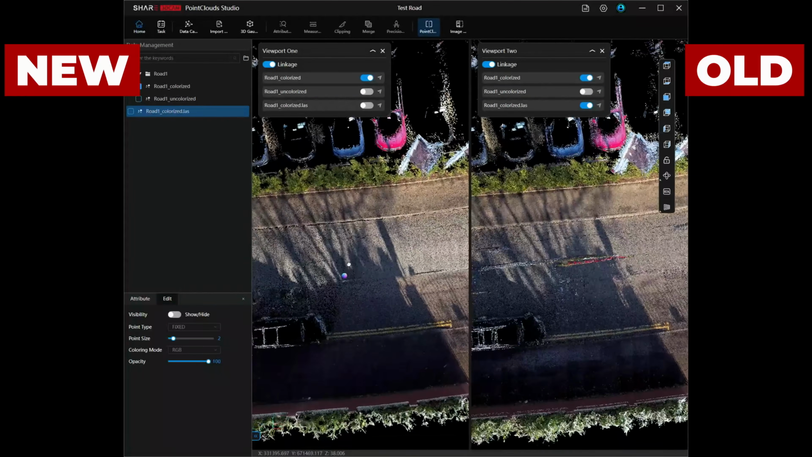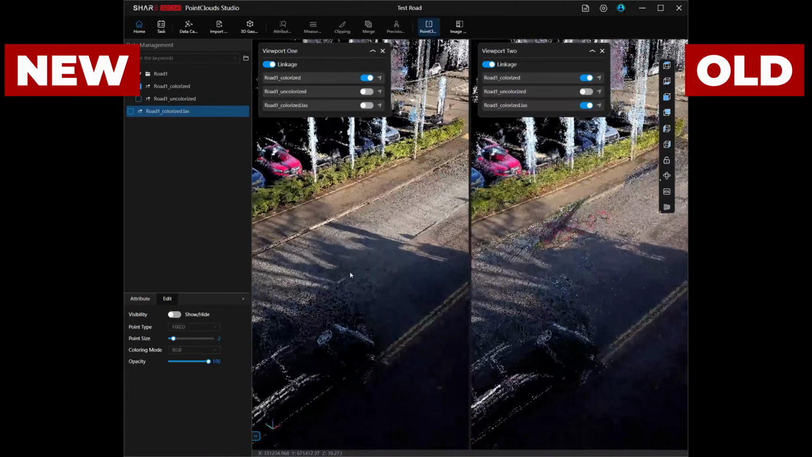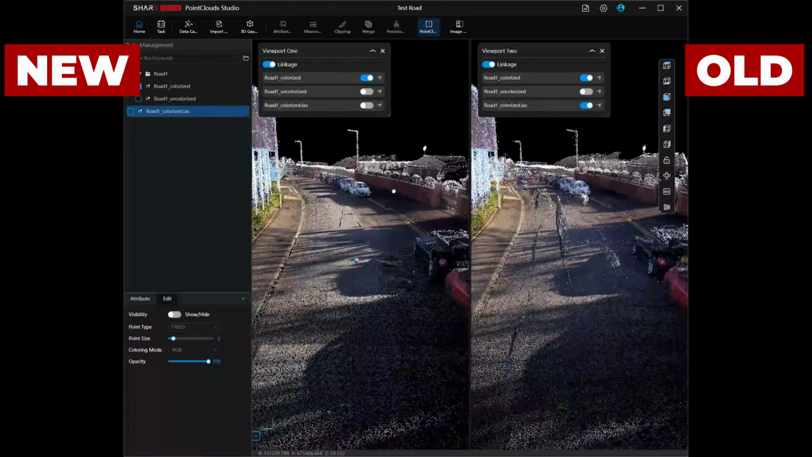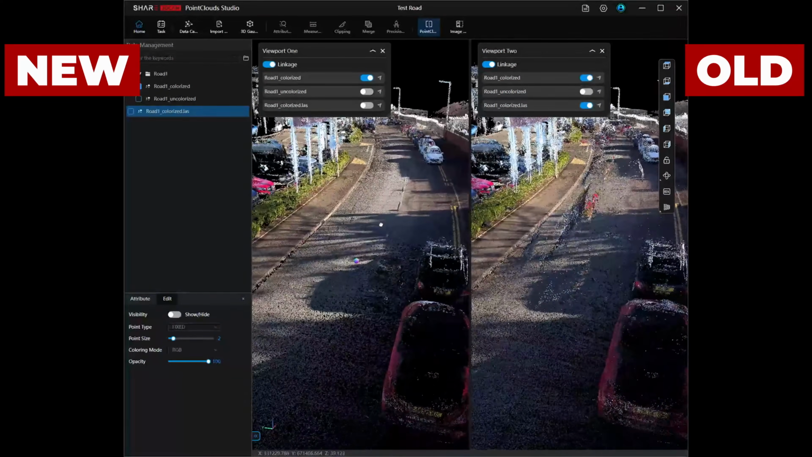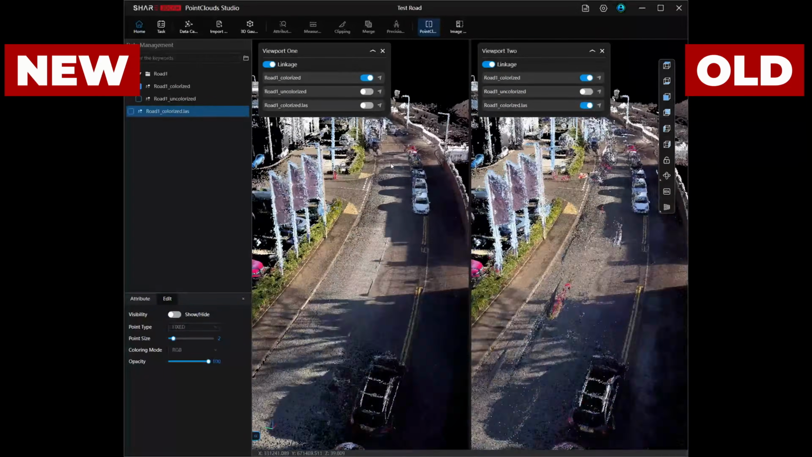And the big reason the point cloud looks cleaner: the filtering has improved. Let me show you why that actually matters. Filtering is not a flashy feature, but bad filtering costs you time, and time costs you money. And if you are scanning a building, a street, or any complex environment, you don't want to spend hours removing noise that the software should have handled.